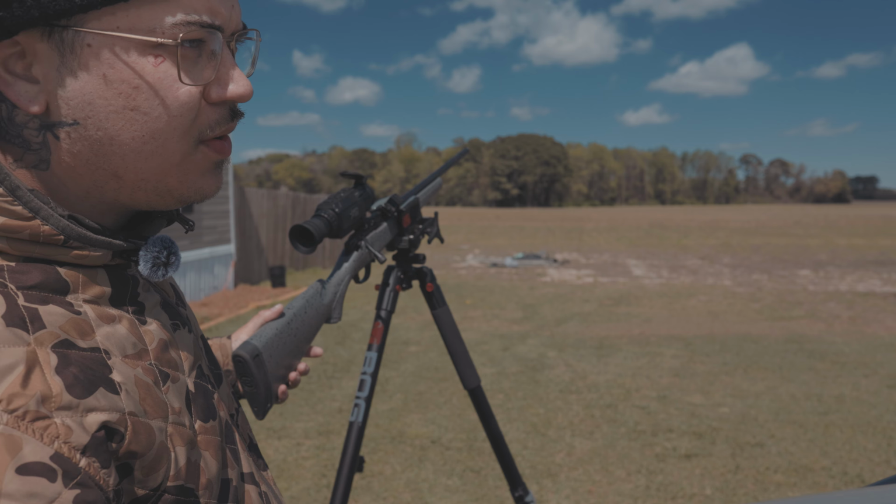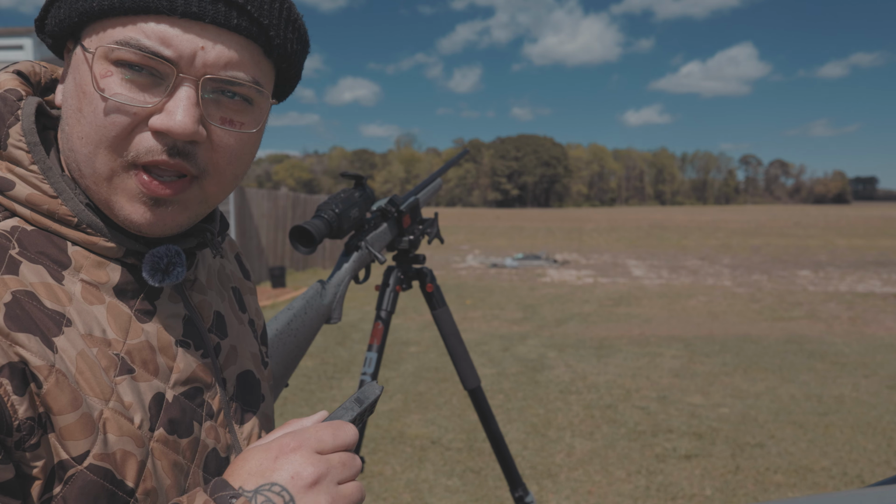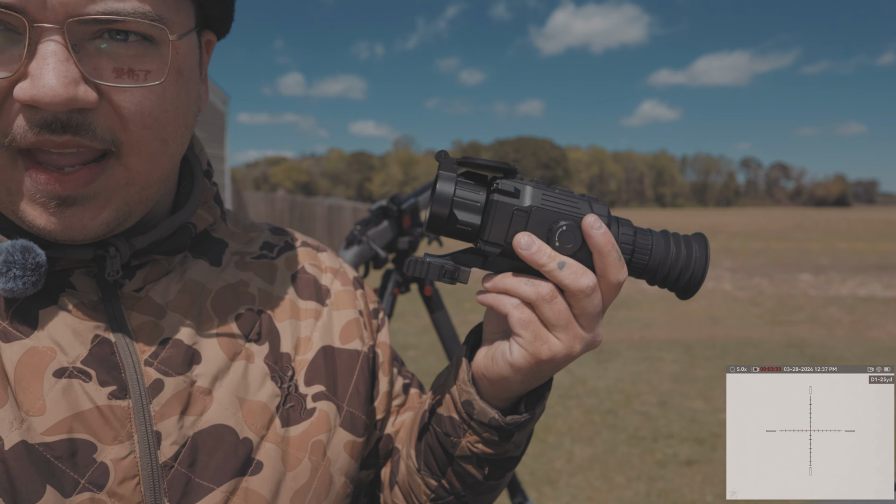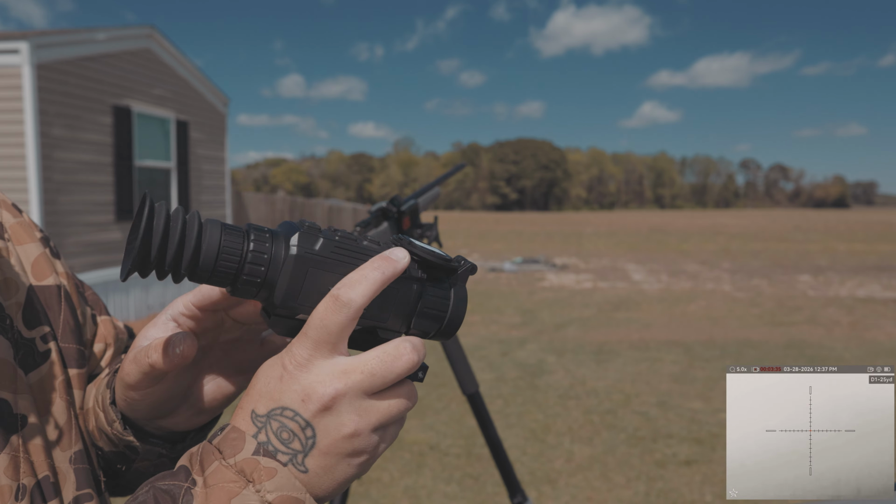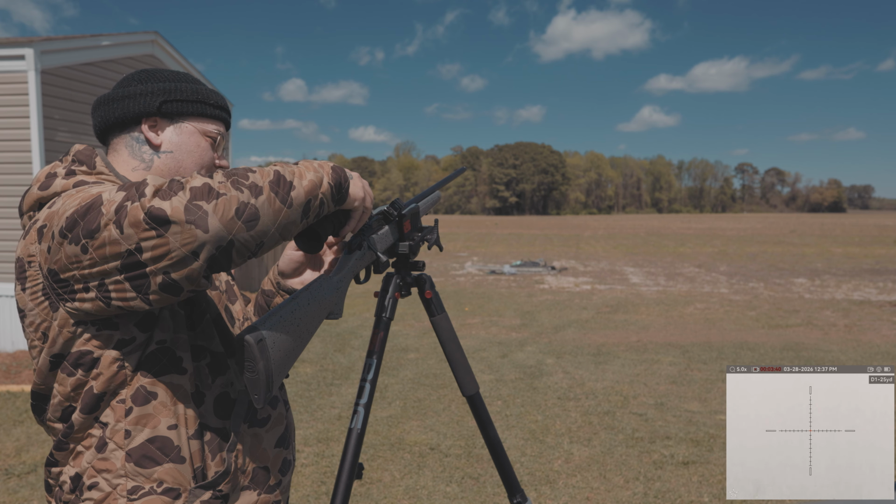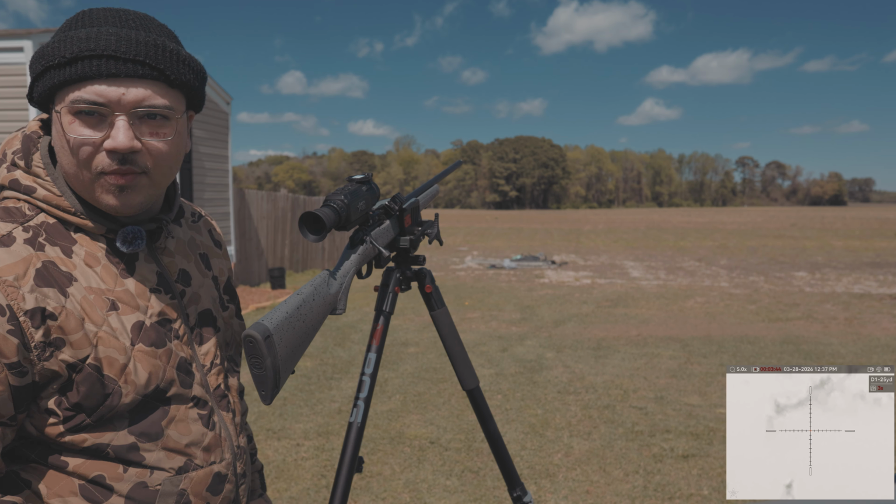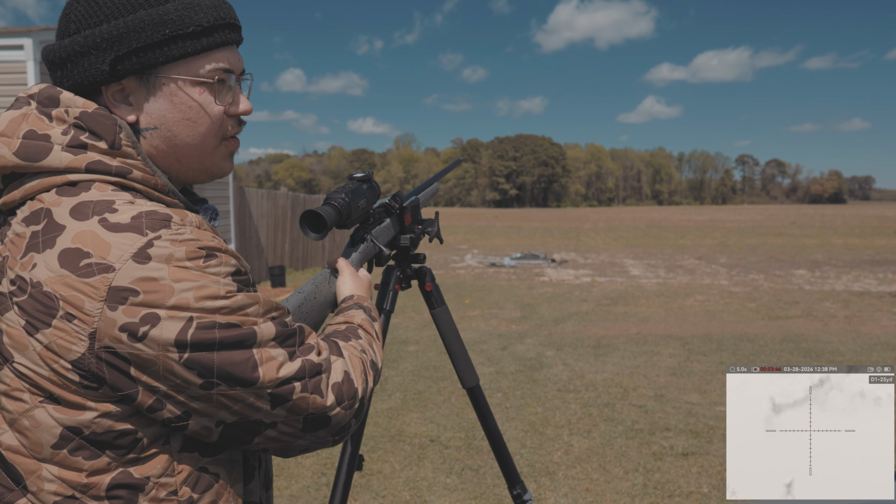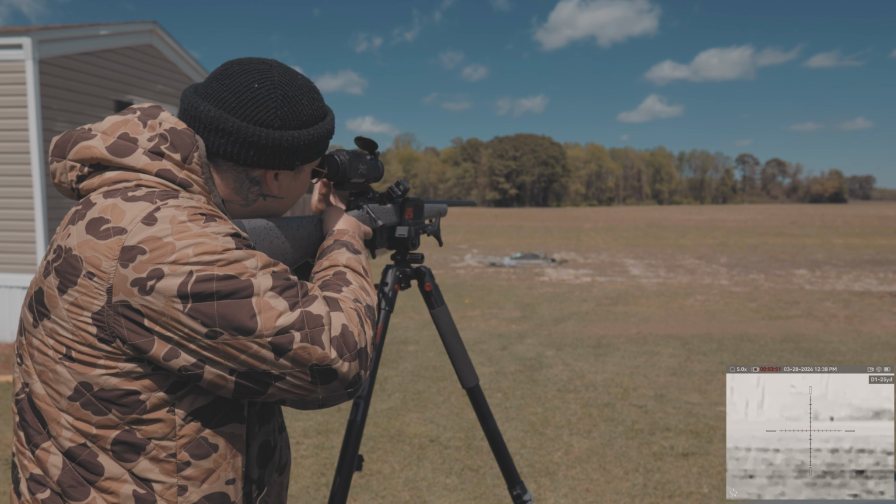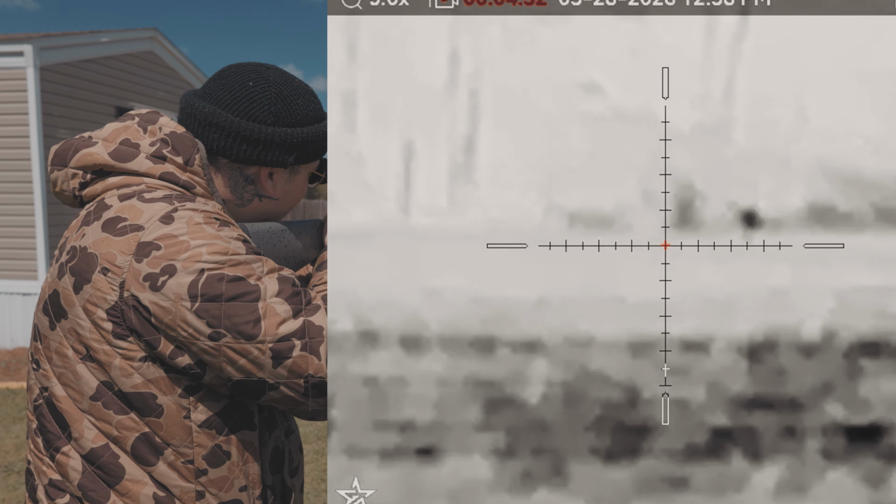Now, what I'm gonna do is I'm gonna take the scope off and then I'm gonna put it back on to show you it retaining zero and make some hits at 200 yards. We got the AGM Rattler V2 off of the gun. Now we're gonna put it back on. And we're gonna hit a plate at 200 yards. Hit, beautiful.